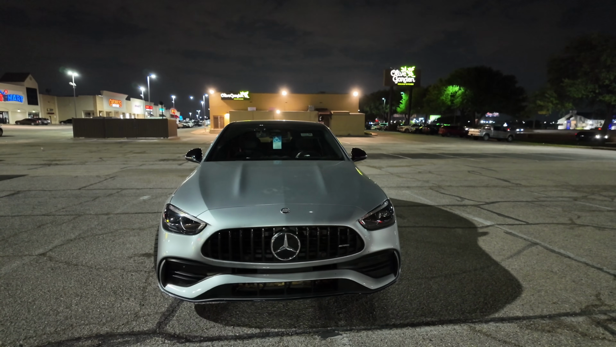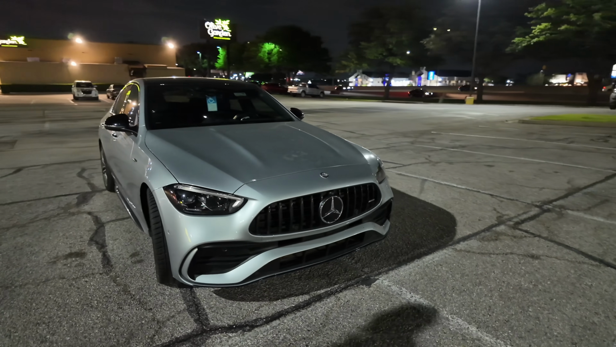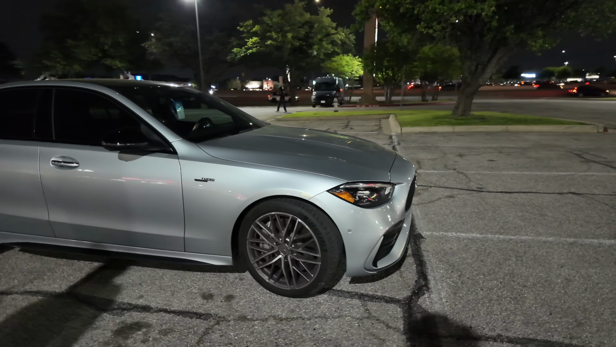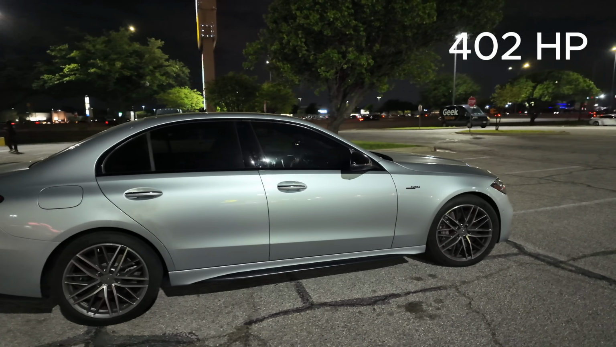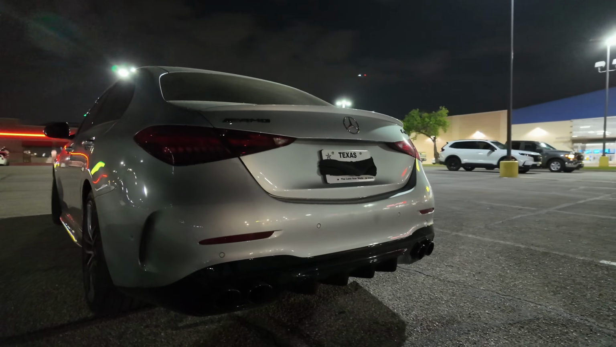Now today, we got the C43 AMG 2024. Now before all y'all saying in the comments, I should have got the C63. This thing is still going 0 to 60 in less than 4 seconds. So I kind of don't want to go overboard and don't want to overdo it as soon as I get this whip. Man, this thing is amazing.